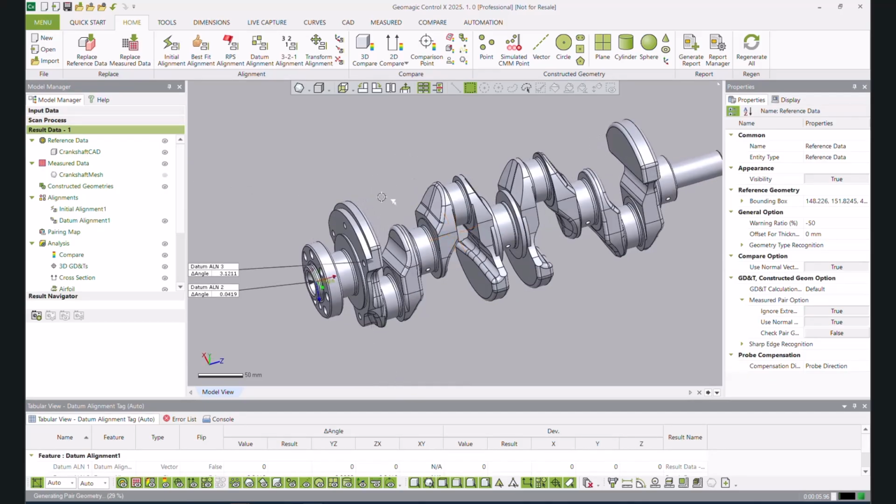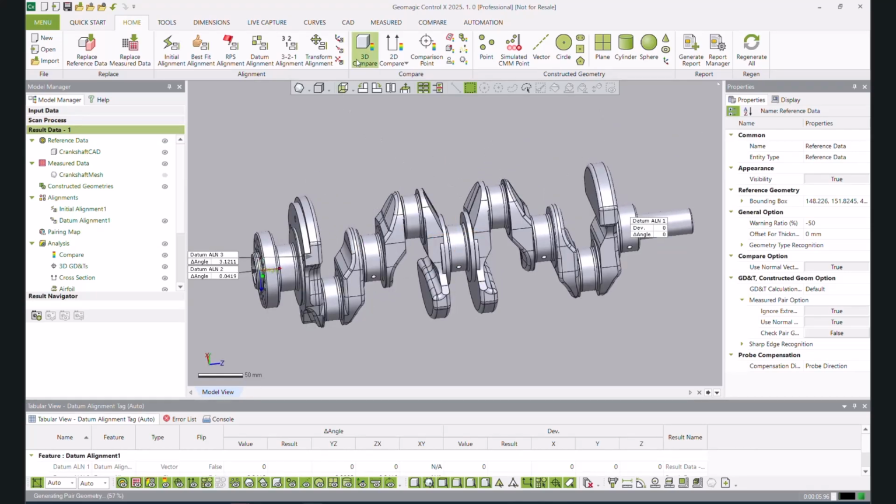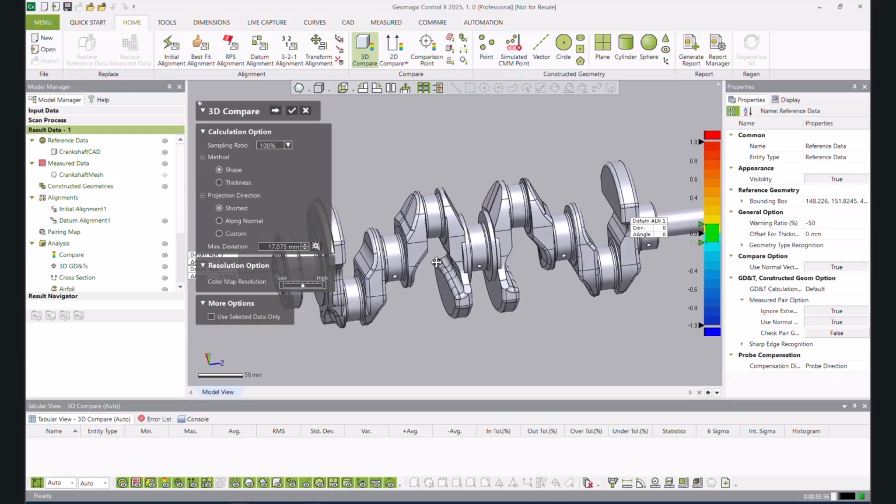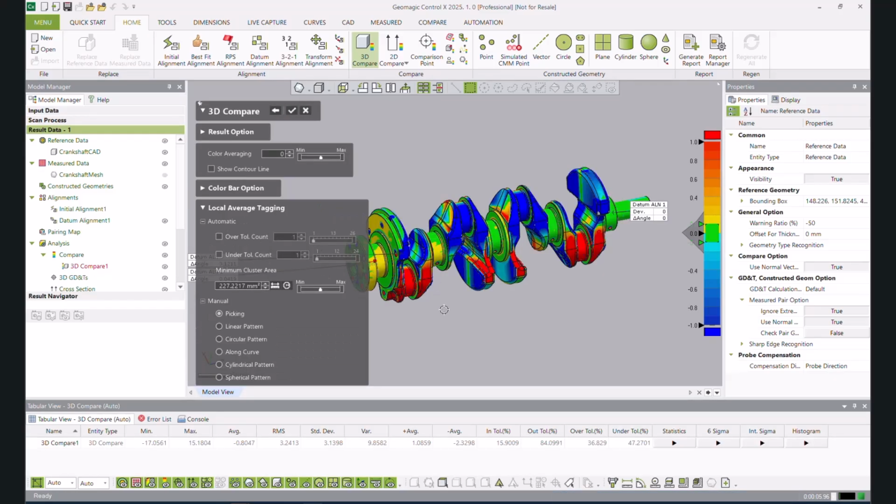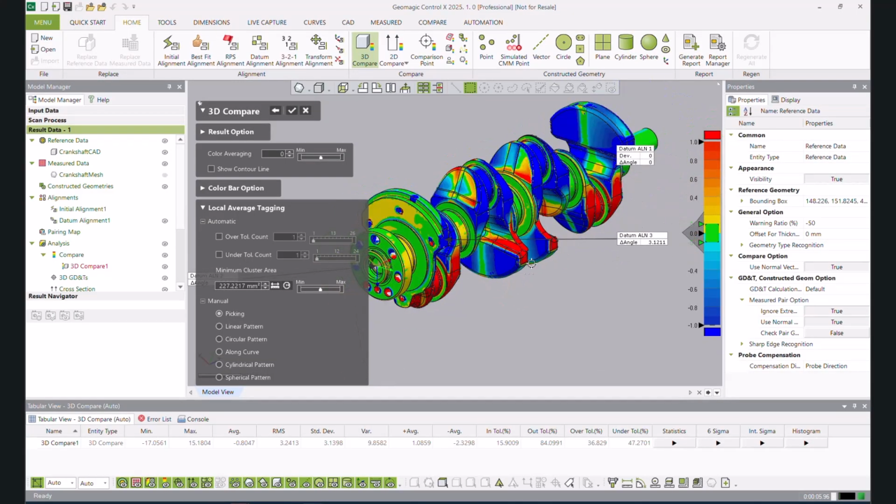All right, so again, talking about that spot the difference, if I wanted to make it easy for myself, I could turn on my 3D comparison. I don't need to use selected data only. Hit next, and you're going to see the inspection, or at least the comparison. So you can see it's pretty good.